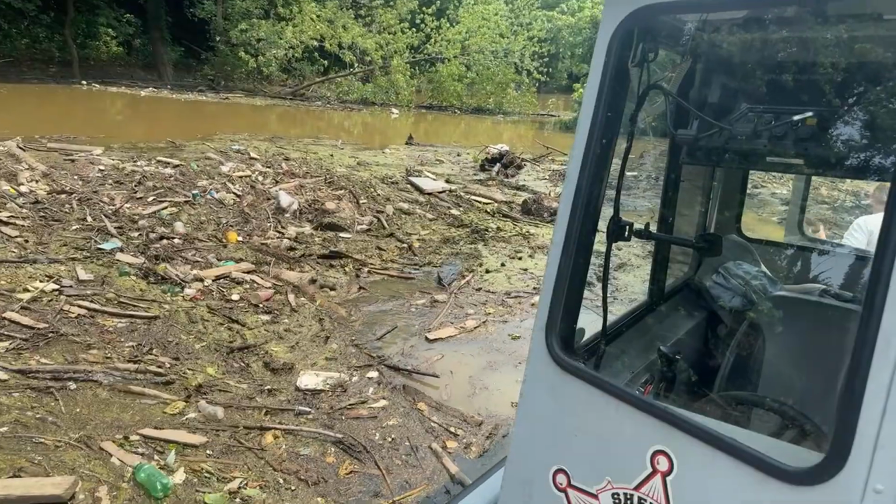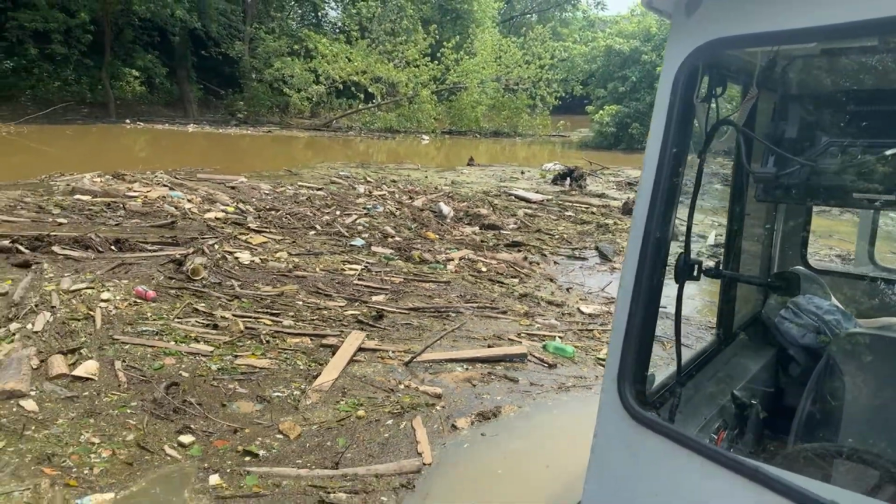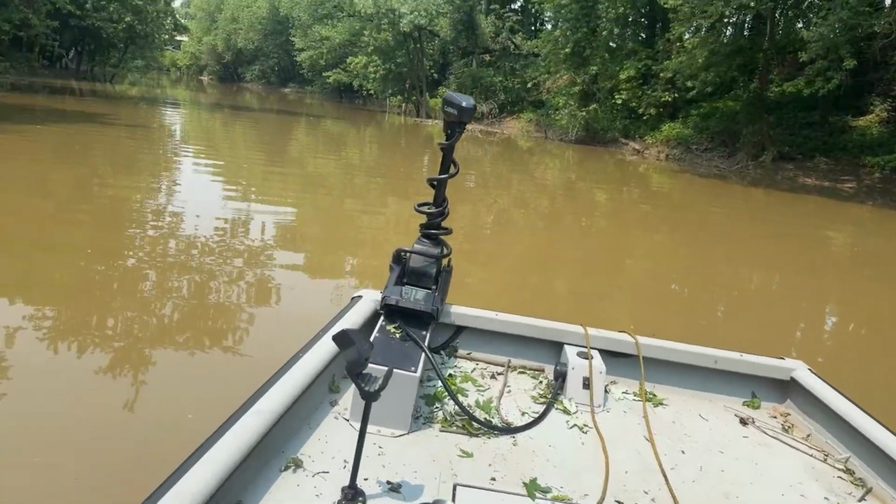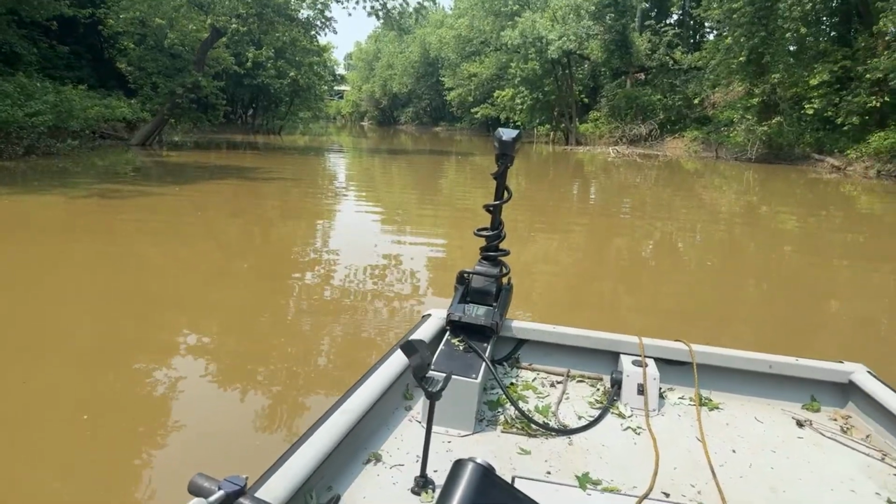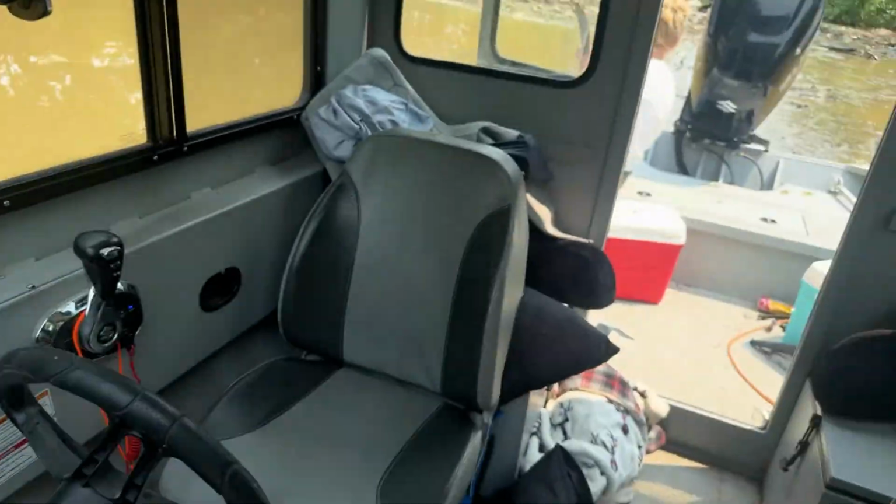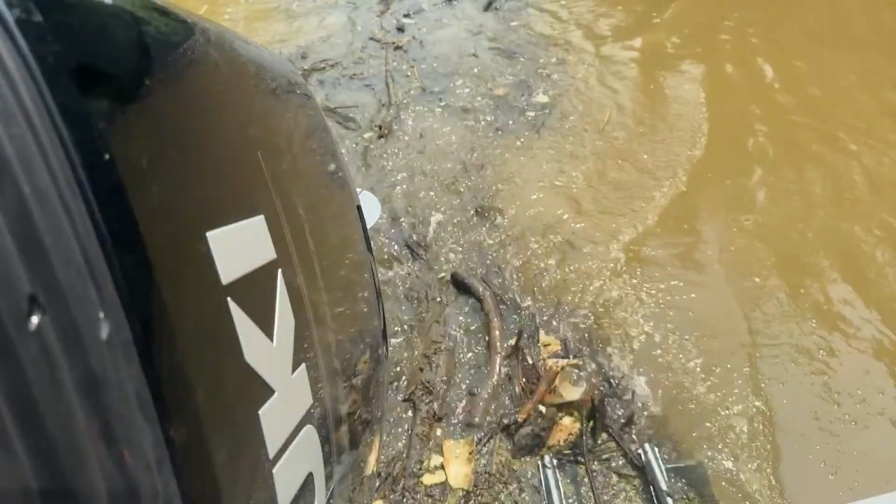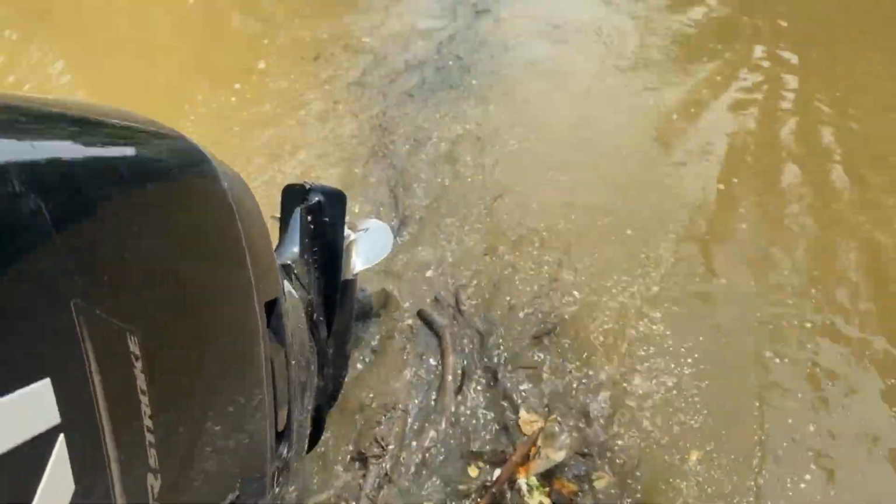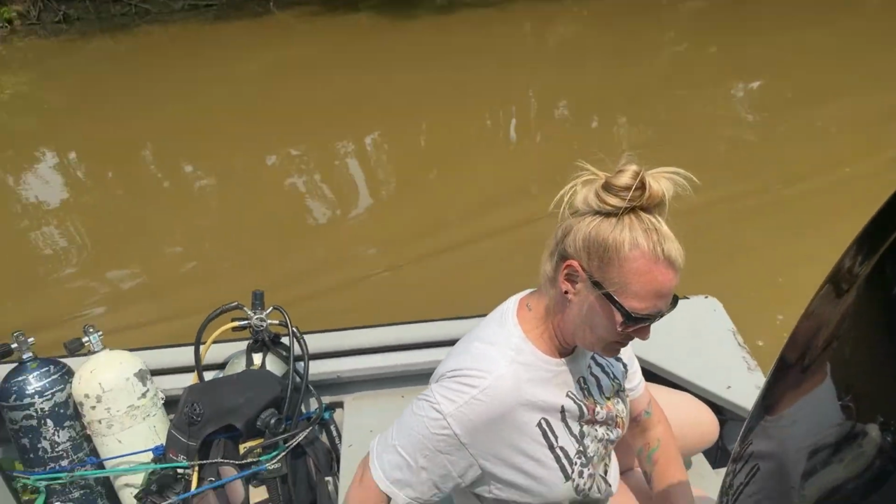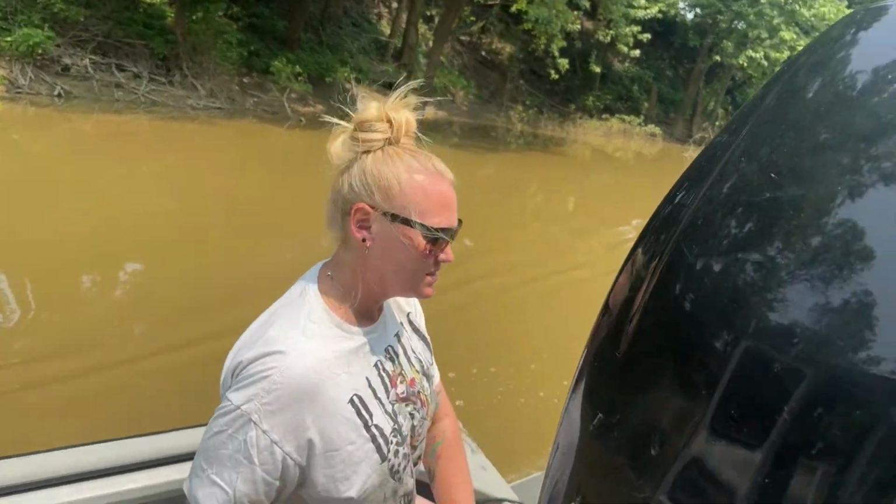We got it. All right, Greenwell, now you can come fish this. It's all good. There's my ball. All right, we are through, guys. Oh my gosh. That's a lot of yucky stuff, isn't it? Yeah. I really don't want to put my hand on it, because I know it's not just natural.